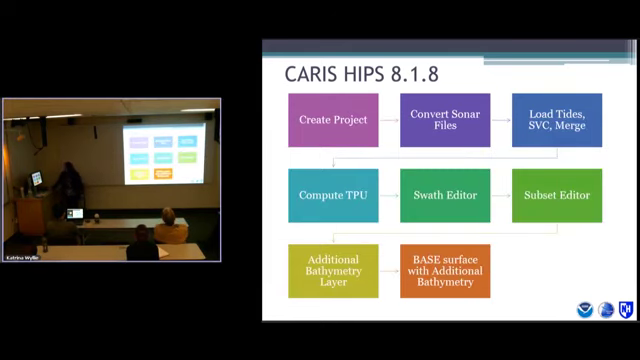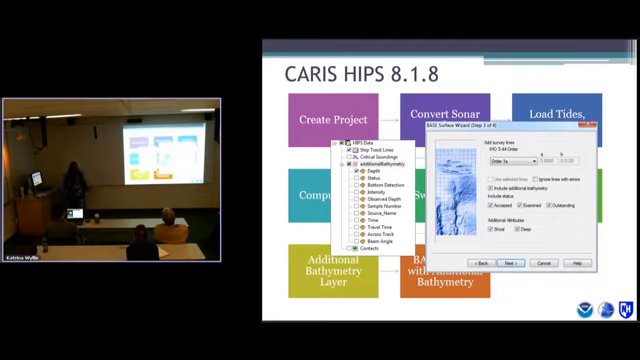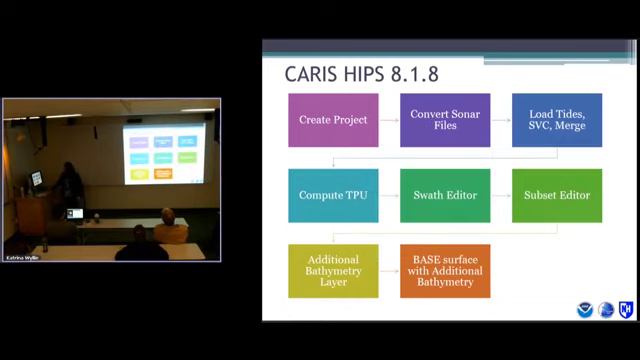And I mentioned the additional bathymetry layer. That's literally a layer, a CARIS point cloud, and it's easily integrated into NOAA's current processing pipeline. When you make a surface, you can actually just click and say include my additional bathymetry layer, and it goes right into your surface. Again, it's a rec mask, so you want to make sure you designate it if you want it included, and compute the TPU of its accuracy.